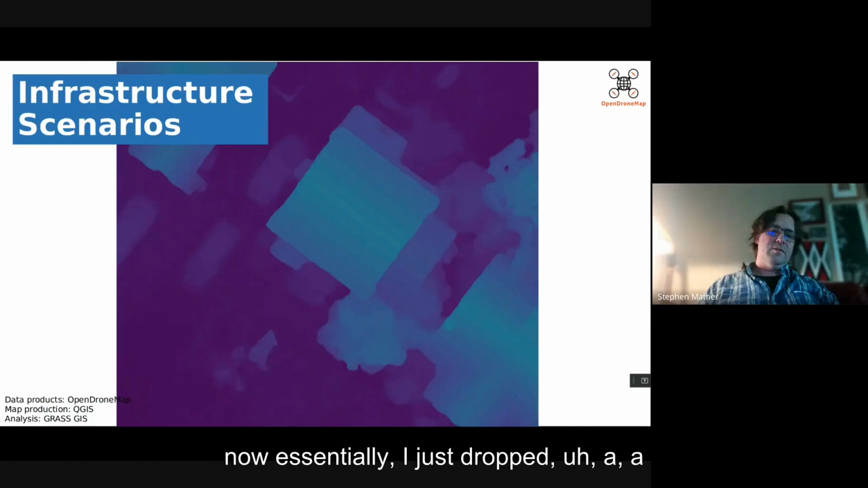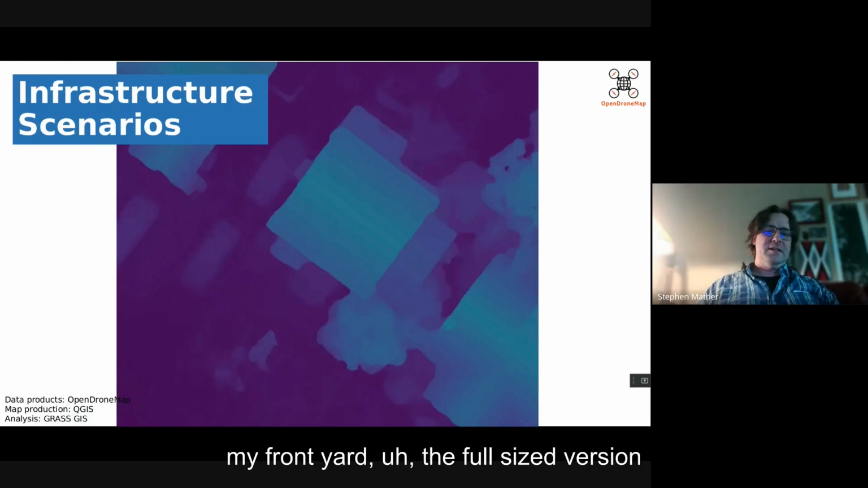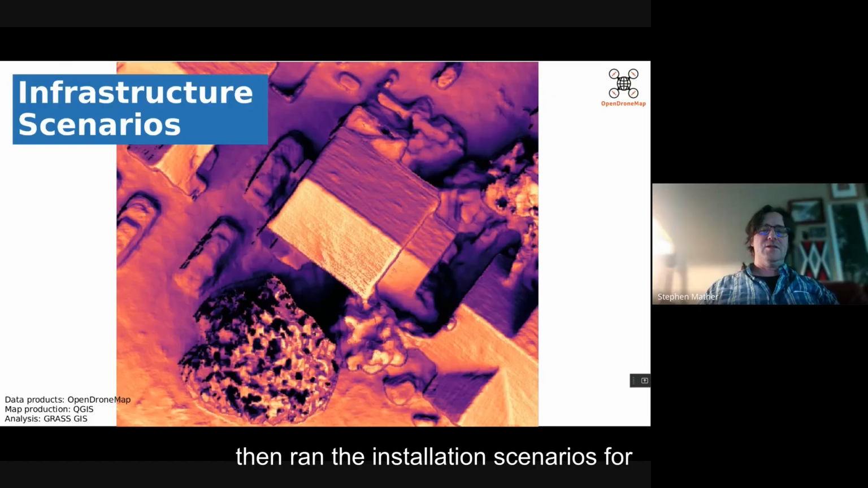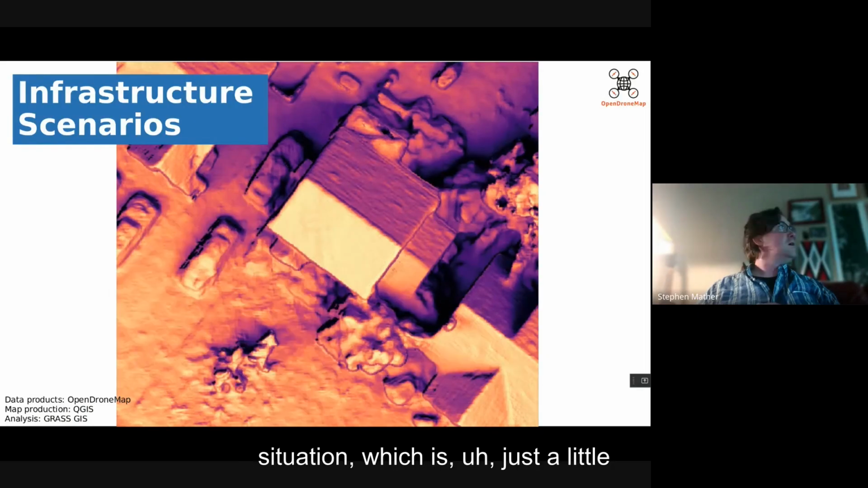So I just dropped a DSM of a tree from the backyard into my front yard, the full-sized version of what we have in the front yard, and then ran the insolation scenarios for that. So now we've got the full-size tree and the current situation, which is just a little guy.